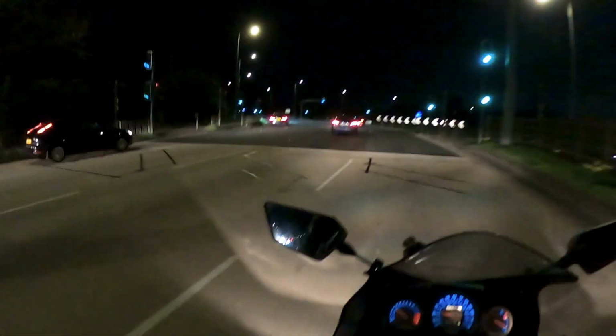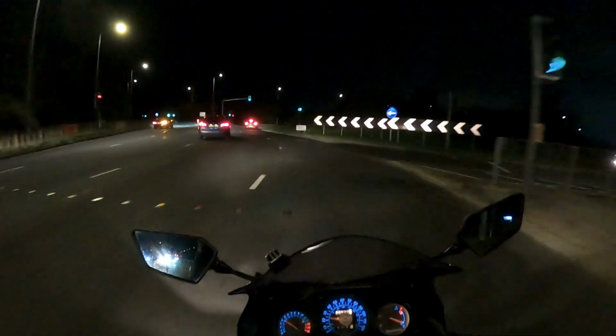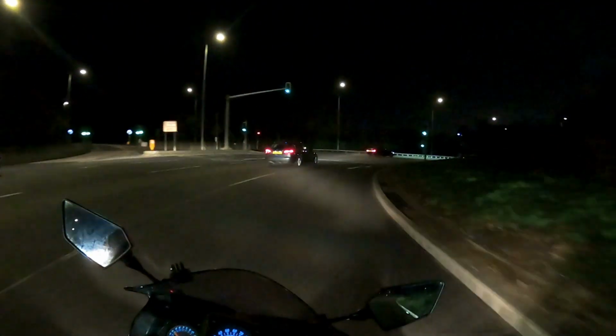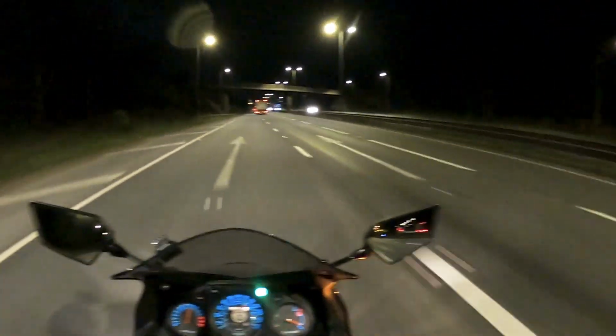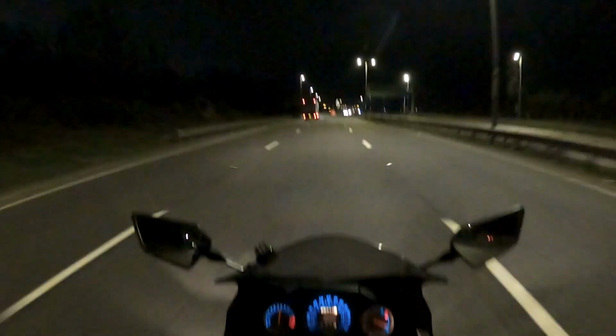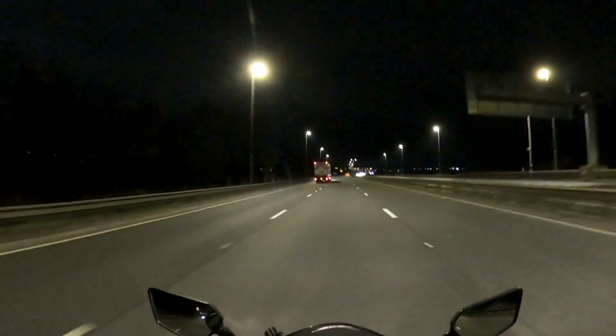well, we went out early hours Sunday morning to miss a lot of traffic so we wouldn't be pressured by people when we were on our 125s. And oh, it's my favourite time of night. Look at this, it's open, well lit, and I'm just cruising.